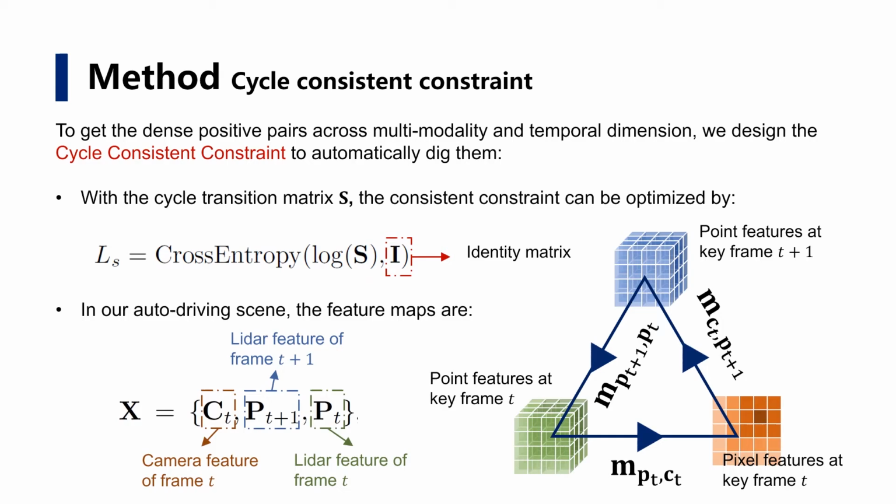And in our auto-driving scene, the feature map groups consist of three components: the camera feature of frame T, the LiDAR feature of frame T+1, and the LiDAR feature of frame T. The cycle contains three paths as the figure shows, thus we call our method the triangle consistent constraint. And in practice, we can easily obtain the mapping relations between the camera feature and LiDAR feature of frame T by the calibrated camera and LiDAR pose. Thus, we adopt a fixed off-the-shelf transition matrix between them, instead of the random walk.